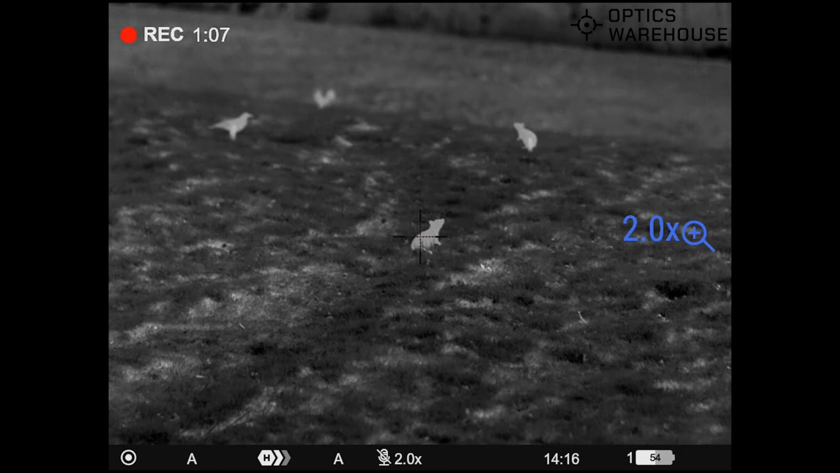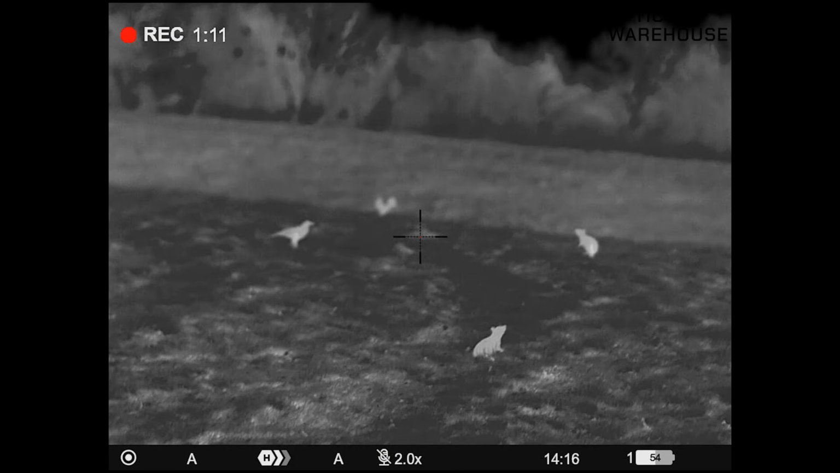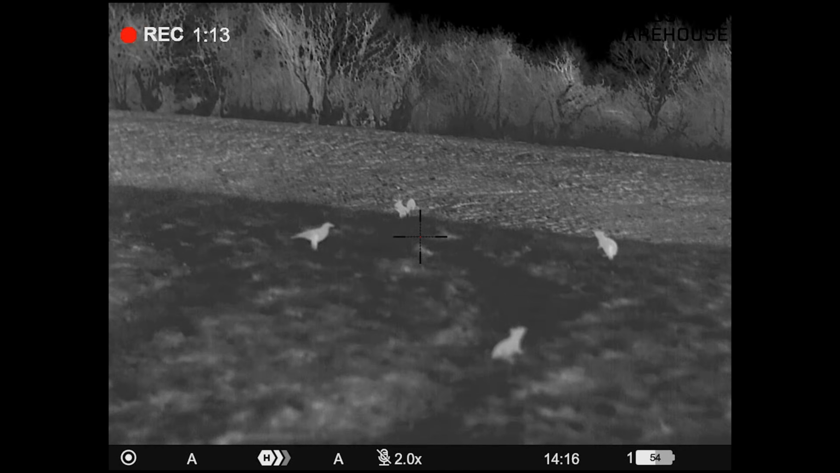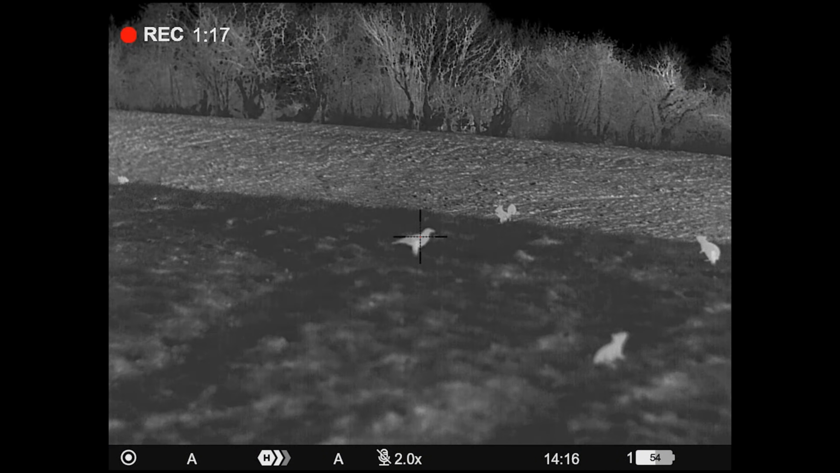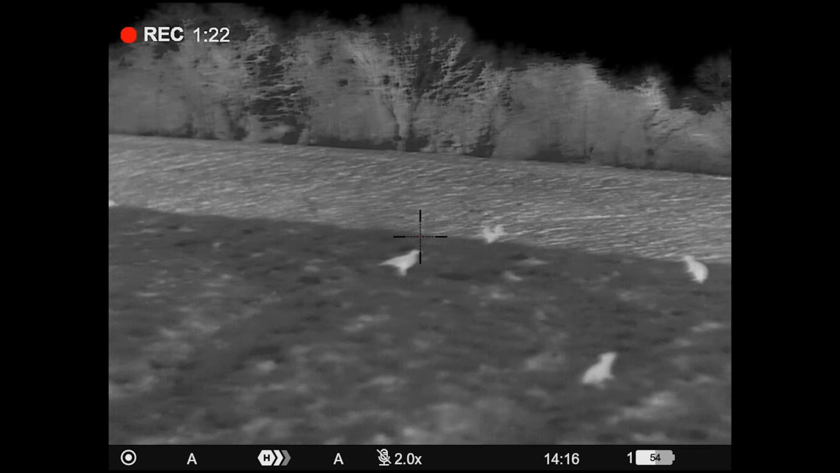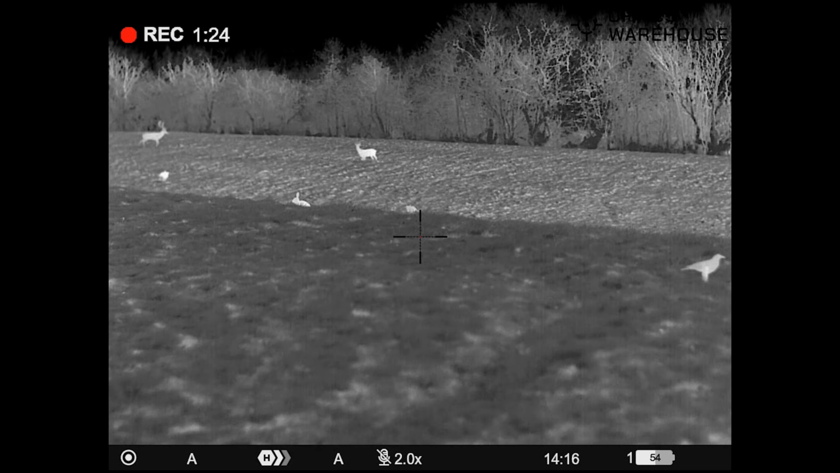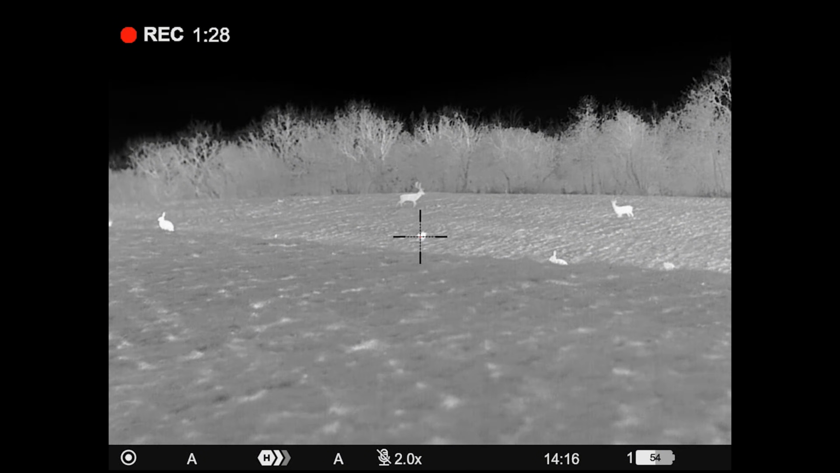So I'll go back right out again now and just scan in a little bit further up. Let's get that in focus. And as you've heard me say before, Pulsar ergonomics are just the best. I'm not having to lift my head or anything like that to see. There's our squirrel, nice and clear against the background there. Come over to the left. Now we'll stop at our mid-range fox.